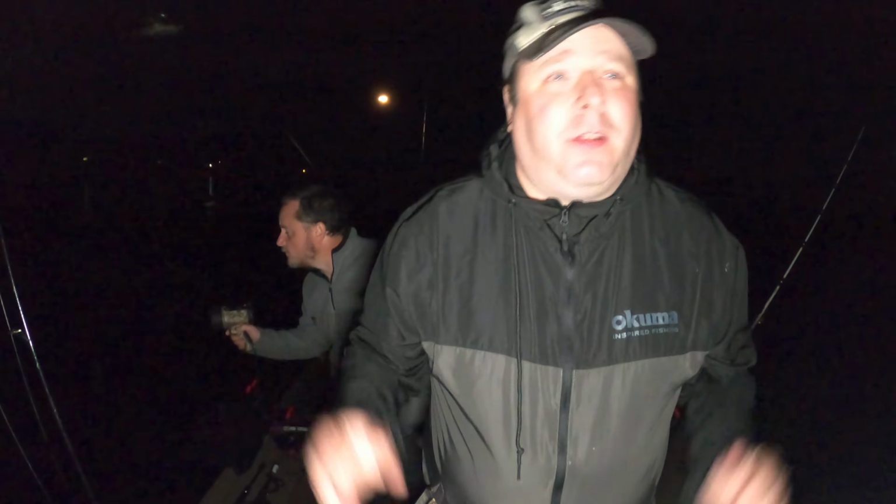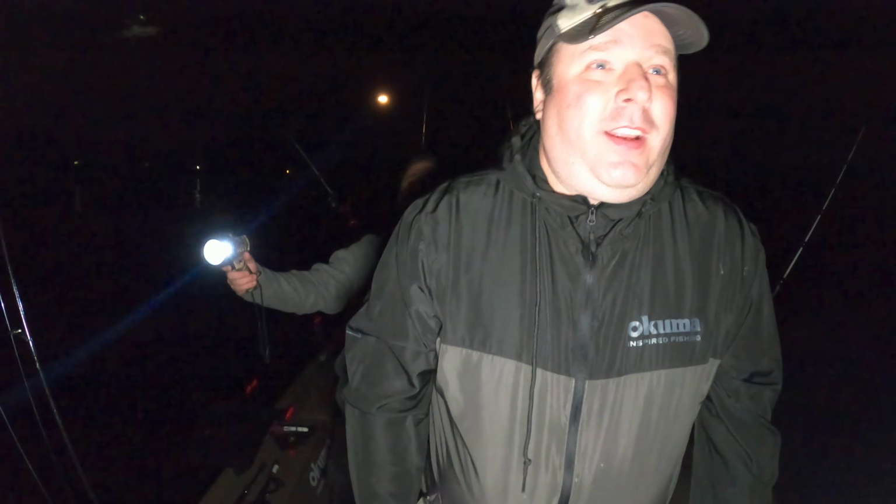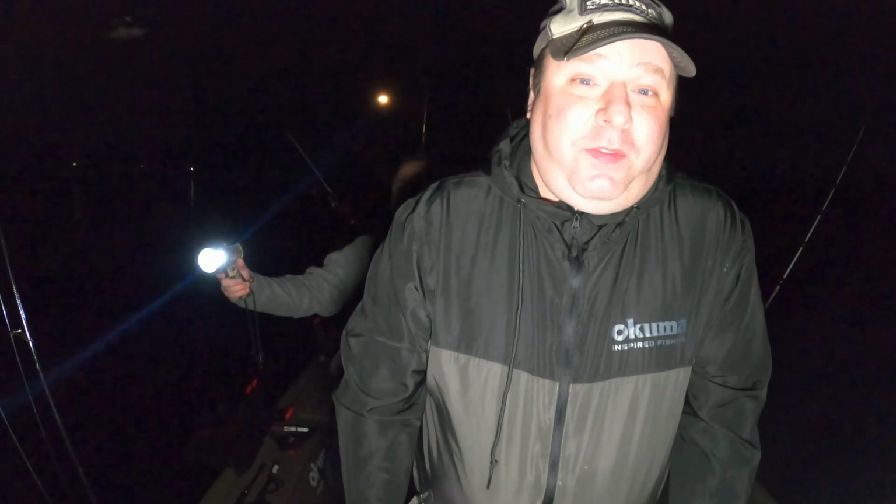Okay, we looked around and didn't see anything else that looked like good catfishing spots. So we decided to make the really, really cold run back to the ramp. And this ramp has no lights at all. This is going to be fun putting my boat up. Anyway, it's been a really good night, hasn't it? Caught some nice fish. Definitely going to go back there someday.